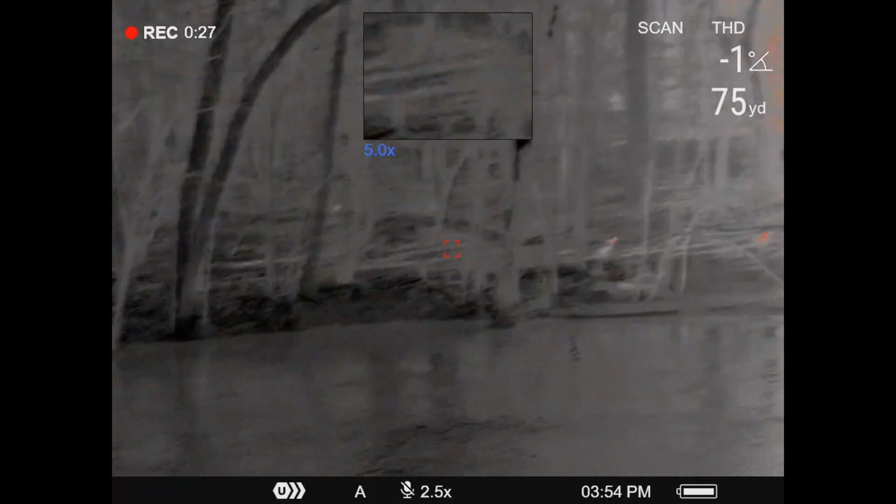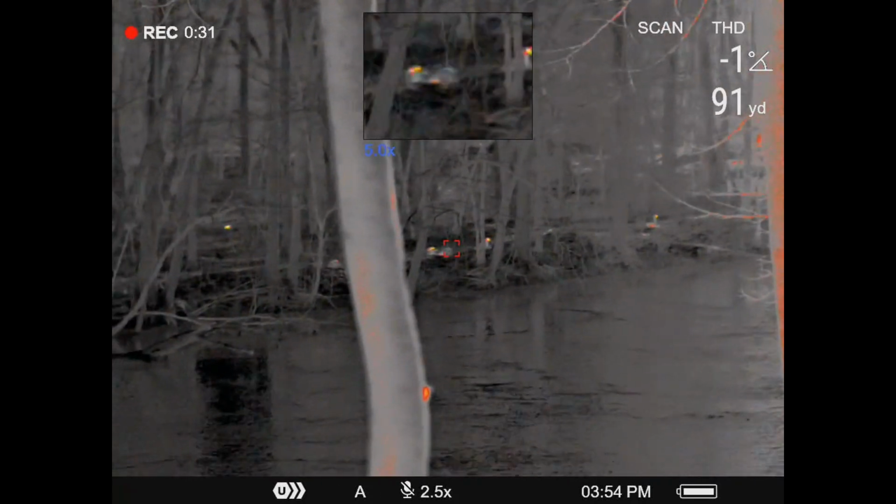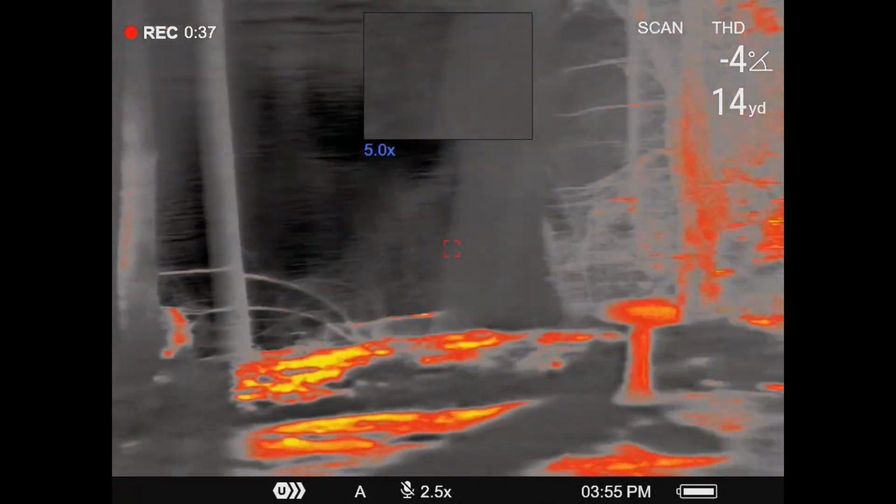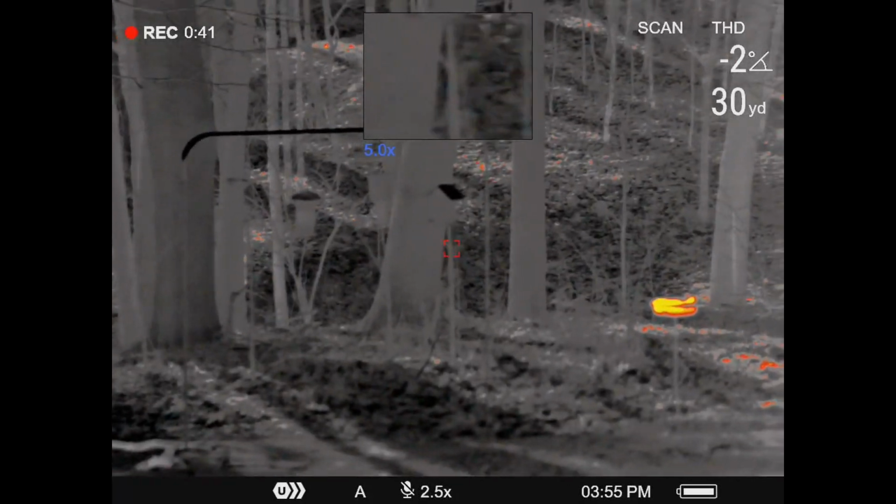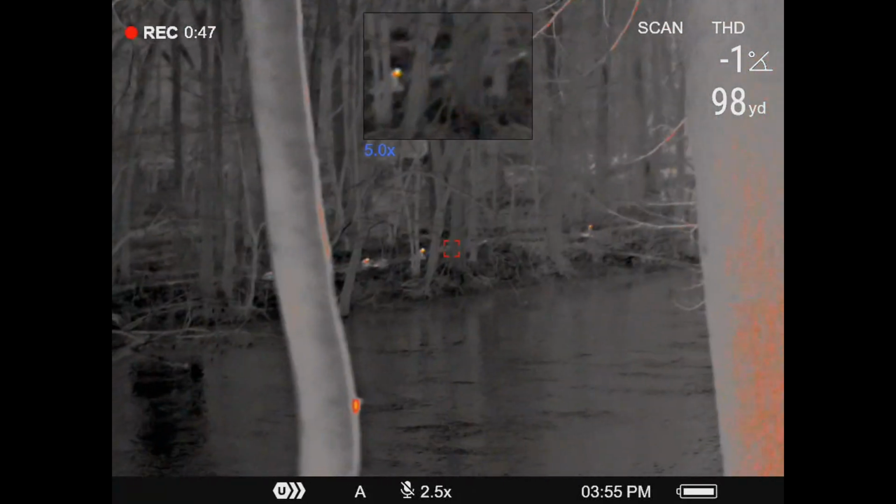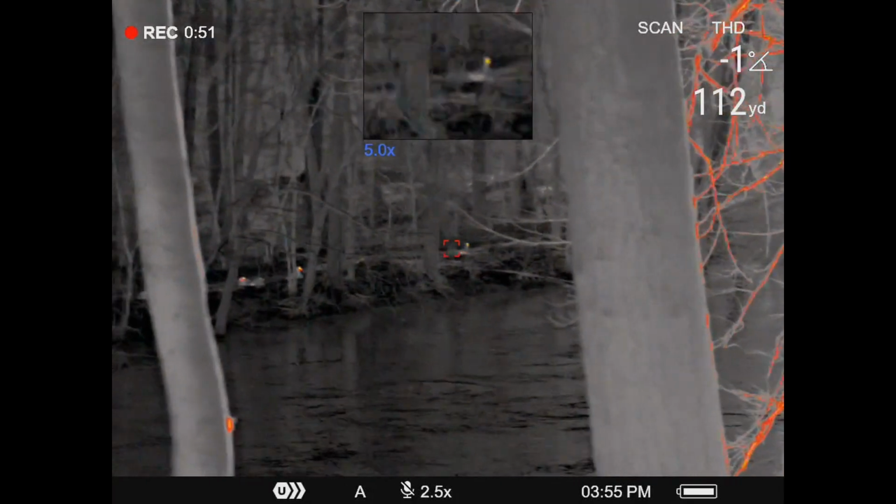But the issue with this unit, although the image quality is great, if you were to scan and look around, you have to move a lot more. So we've actually got several geese out there, some smaller critters. If we look up closer, we don't have anything at the bird feeder currently, but there's the heated bird feeder. And the picture-in-picture is nice, so you can see we've got a 5x zoom up there at the top.